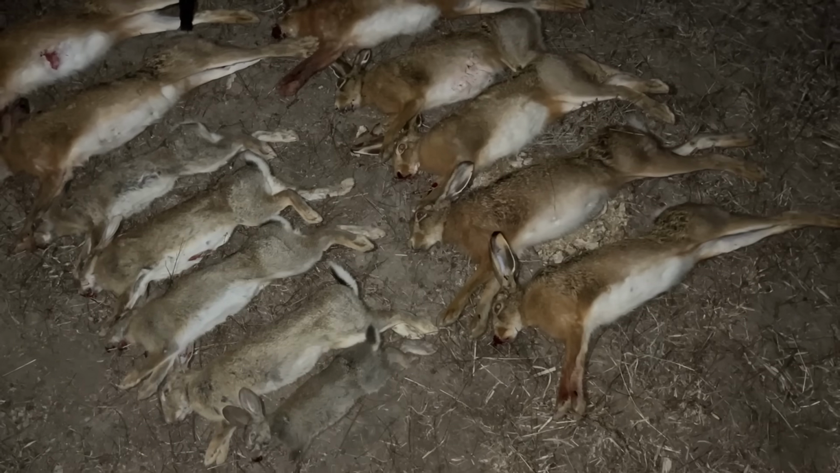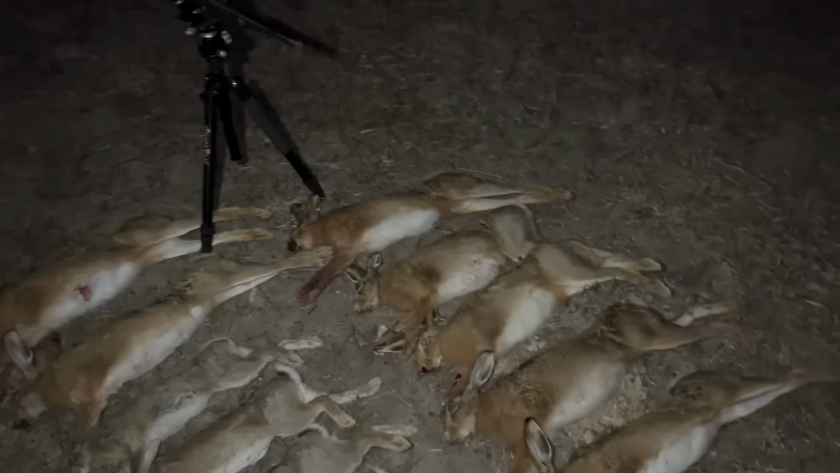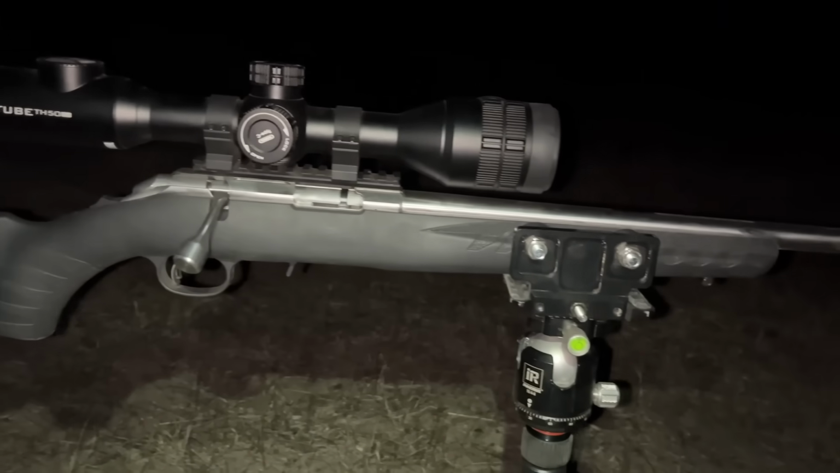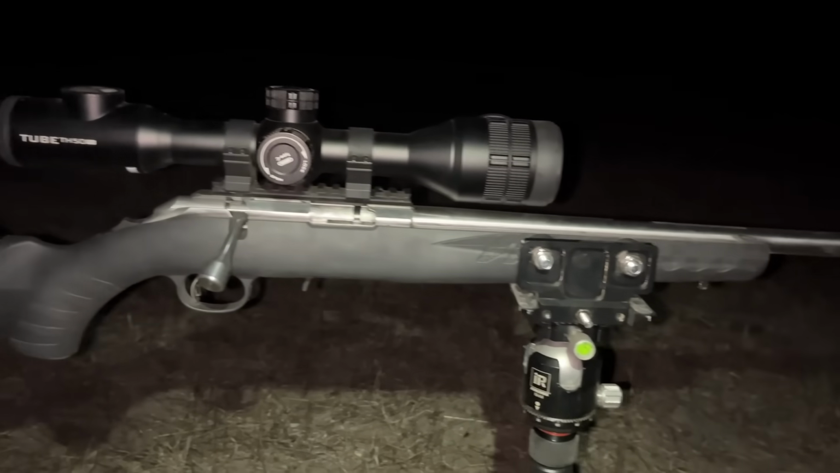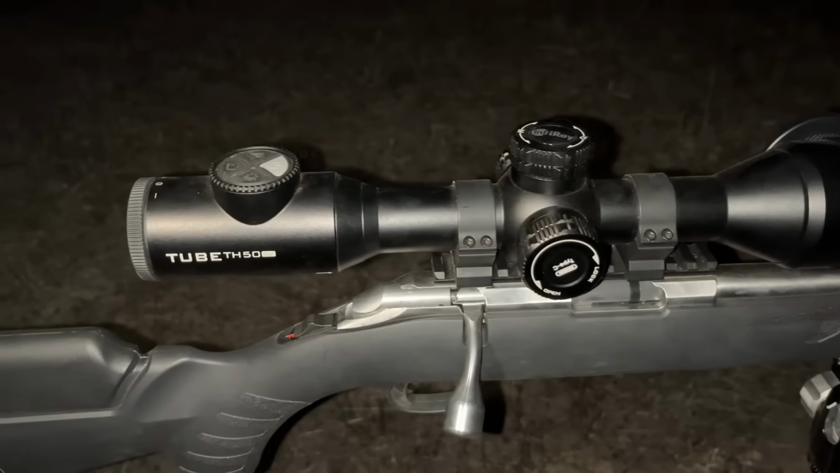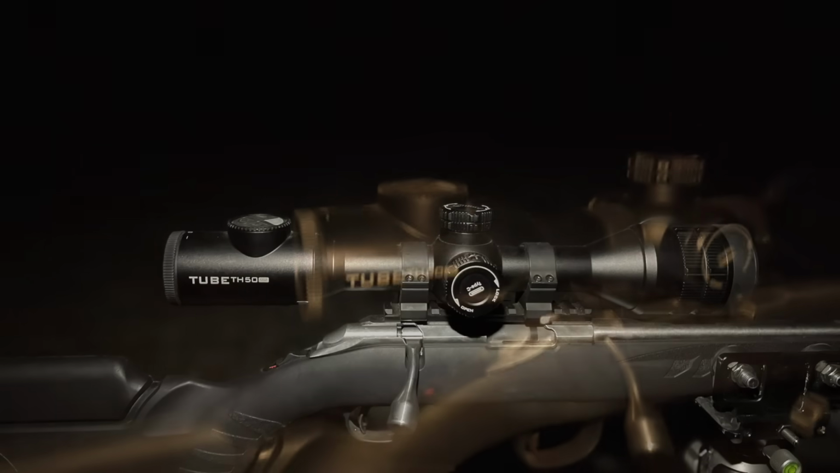Okay, so I ended up getting a fair few hares and rabbits tonight. We got about 7 hares and 5 rabbits. And here we go, this is my setup. I'm using it on the Smart Rest tripod with the gun clamp on top, and the tube TH50 V2 from InfiRay, this scope on top of my 22 Ruger. It's a really nice little setup, this one, and this scope here is a really nice scope.